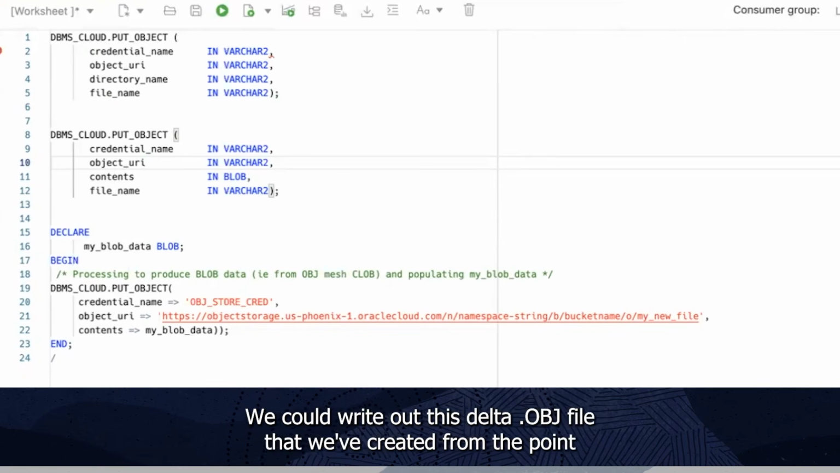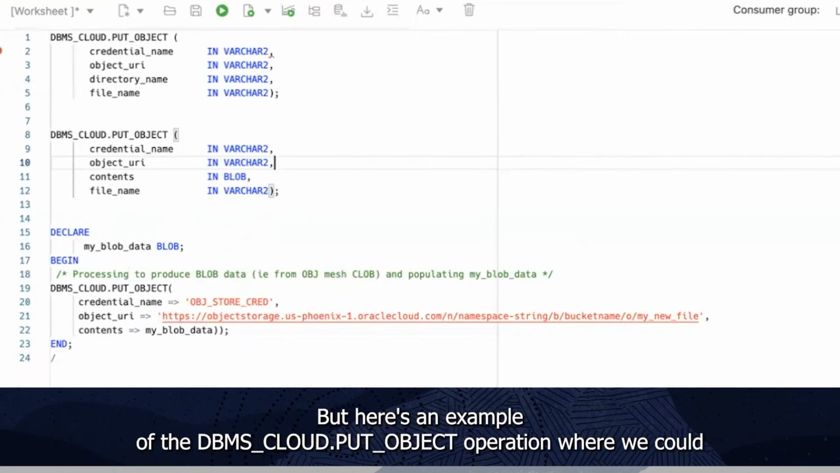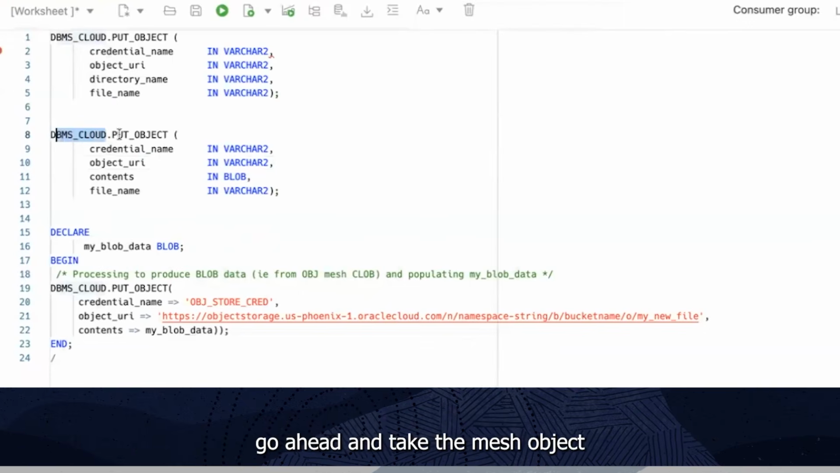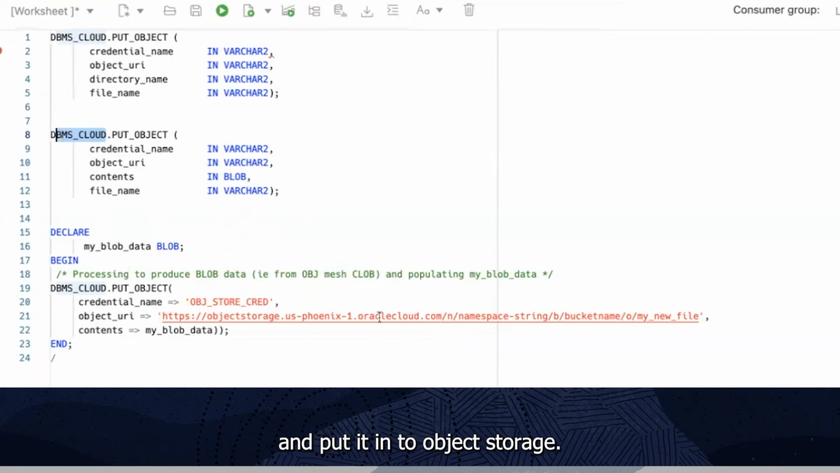We could write out this delta OBJ file that we've created from the point cloud diff operations to object store or any number of locations. But here's an example of the put object operation where we could take the mesh object and put it into object storage.